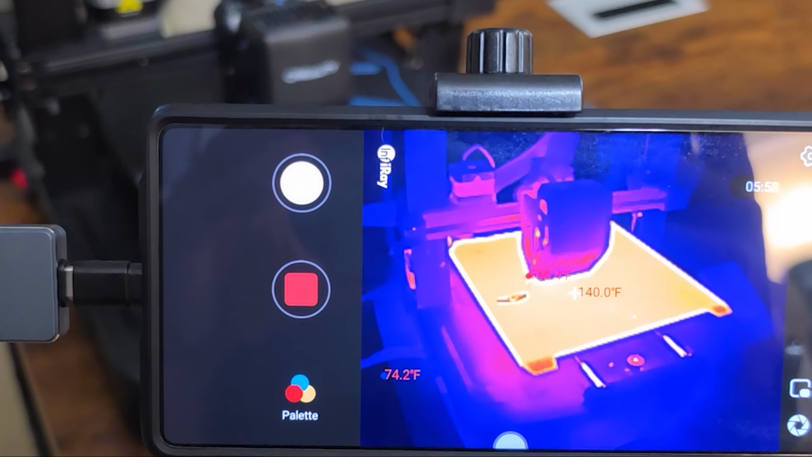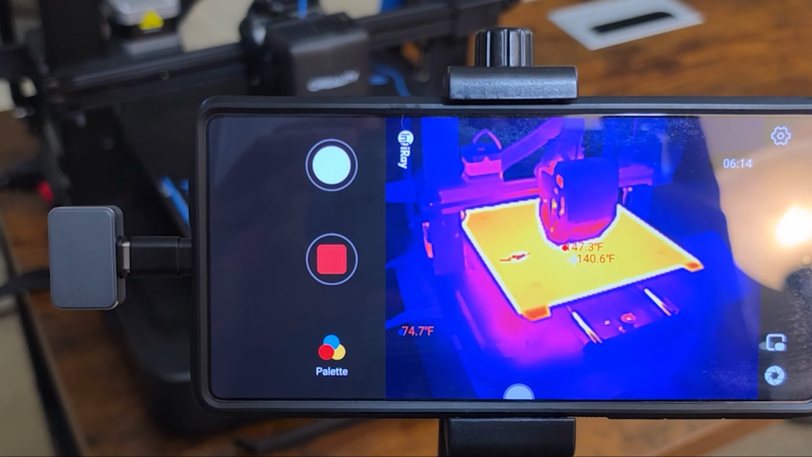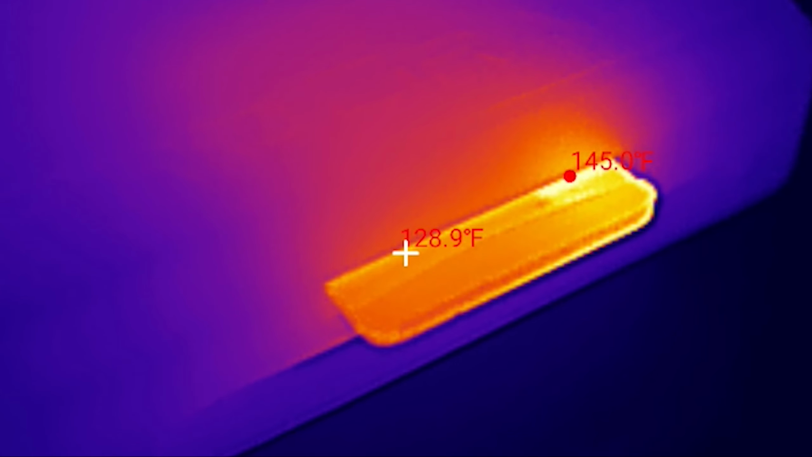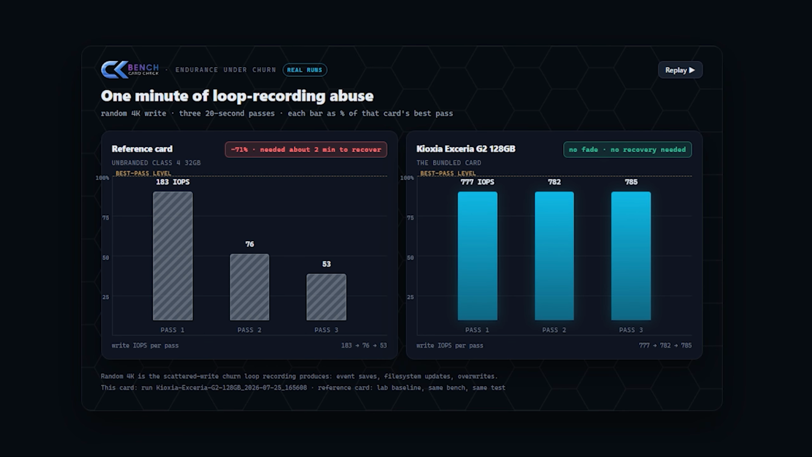Now, I'm not a professional thermographer, so I'm not going to pretend I'm doing building envelope audits here. What I care about is the practical stuff, and there's one job I've already been hammering this thing on. This is the whole reason I bought the P2 Pro. If you've seen my CKBench card check segments in my dashcam reviews, you know I run a custom benchmarking tool on memory cards and flash drives to find out how they actually perform compared to their own marketing.